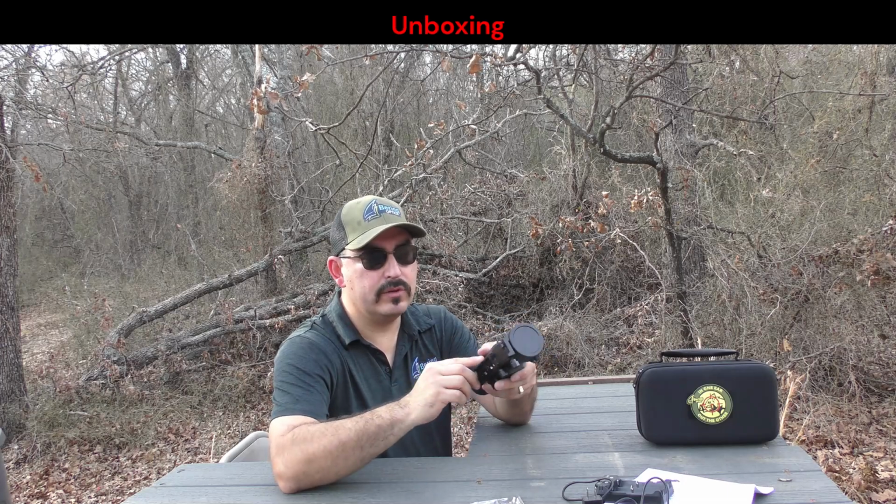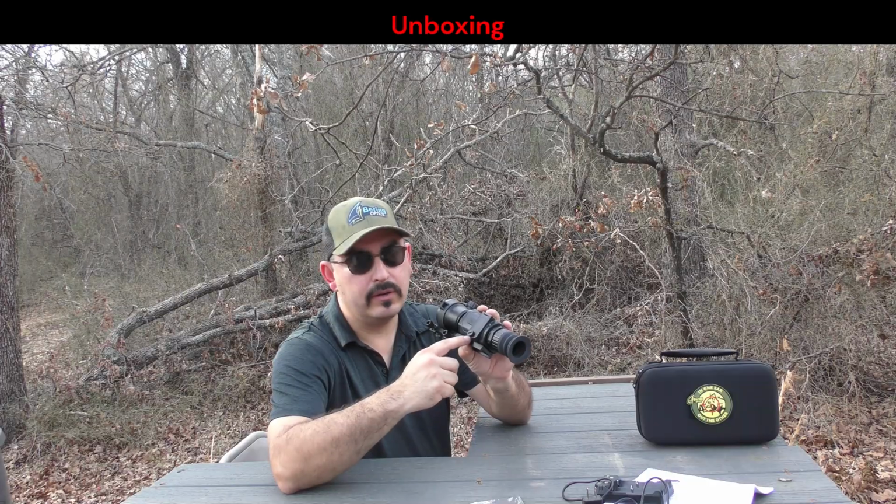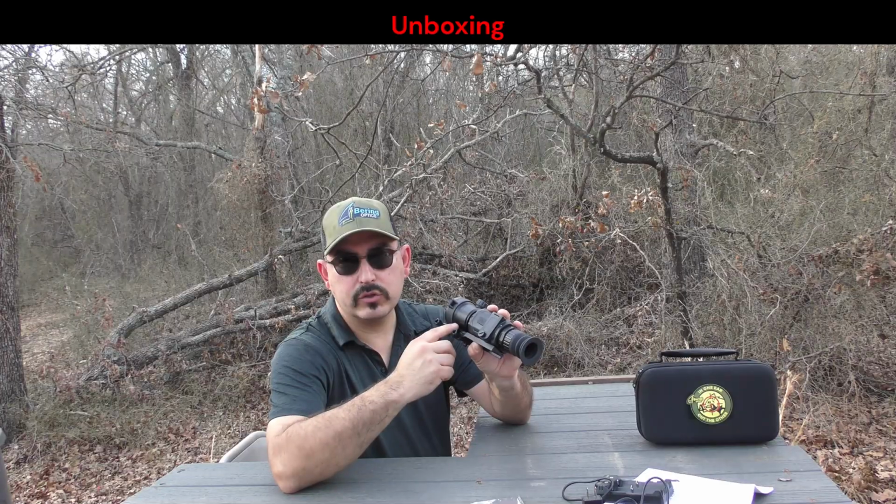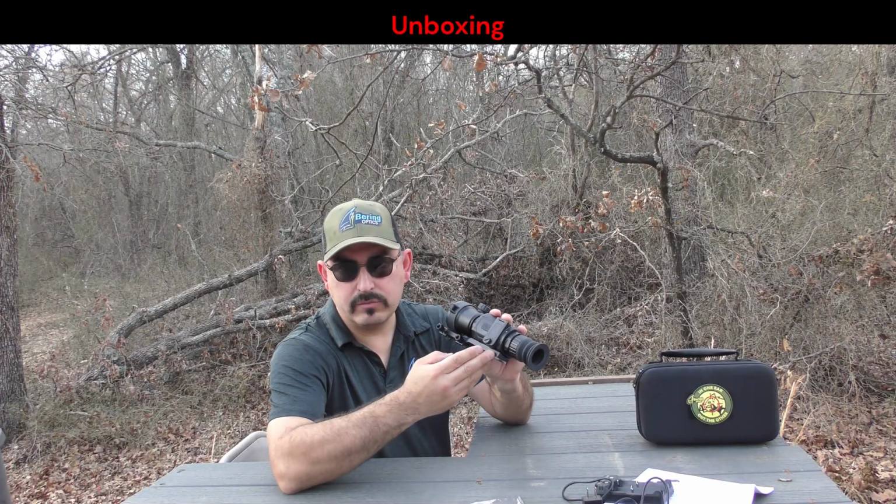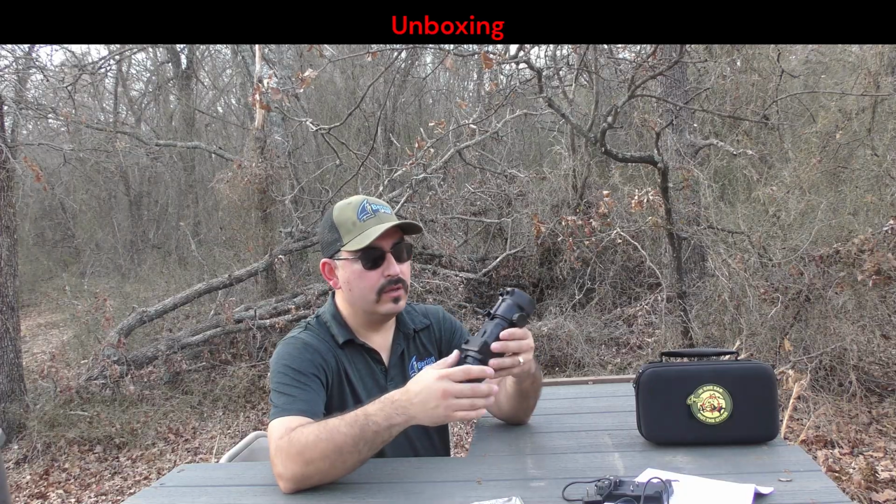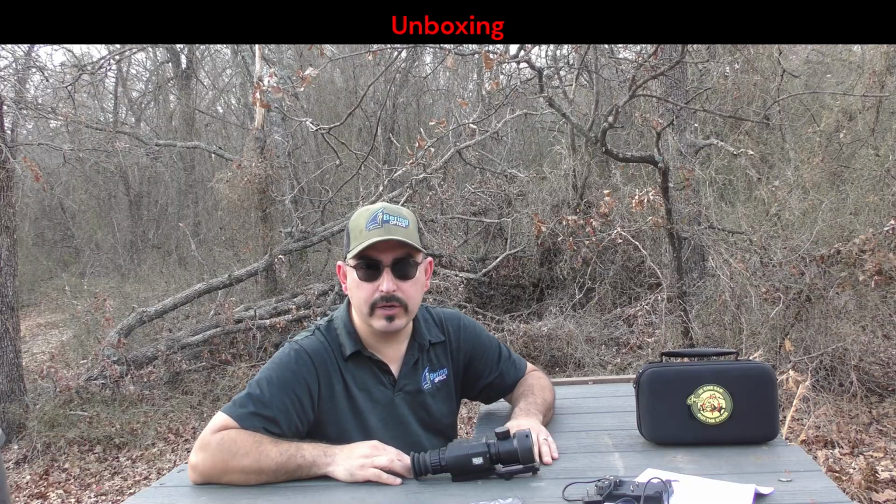This scope mount is specific to the ZAP in that it's contoured for this battery compartment on the left side. So you have two mounting positions. I've chosen the furthest back mounting position because here in a second I'll be putting it on a bolt action rifle. So that is what you get in the retail kit for the Hogster ZAP 54mm.